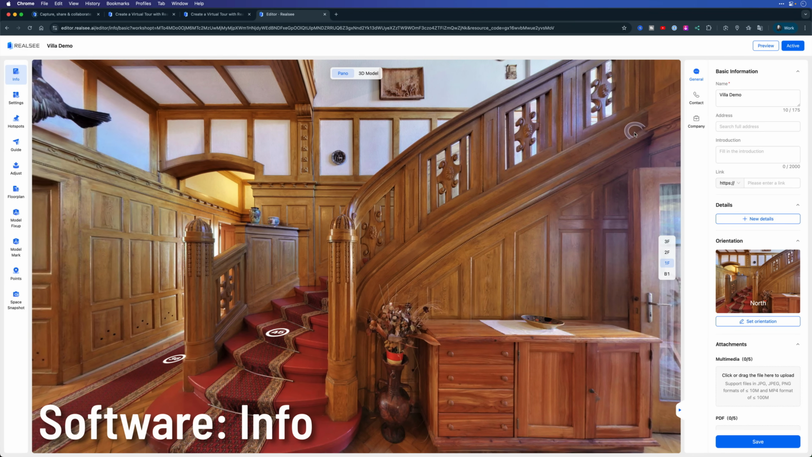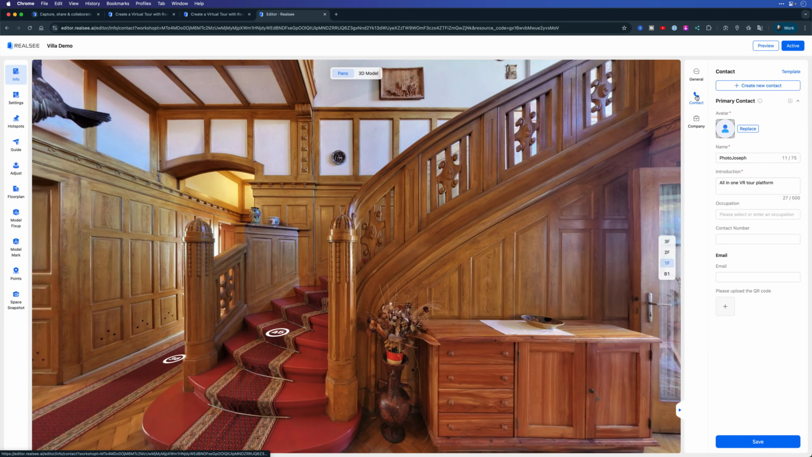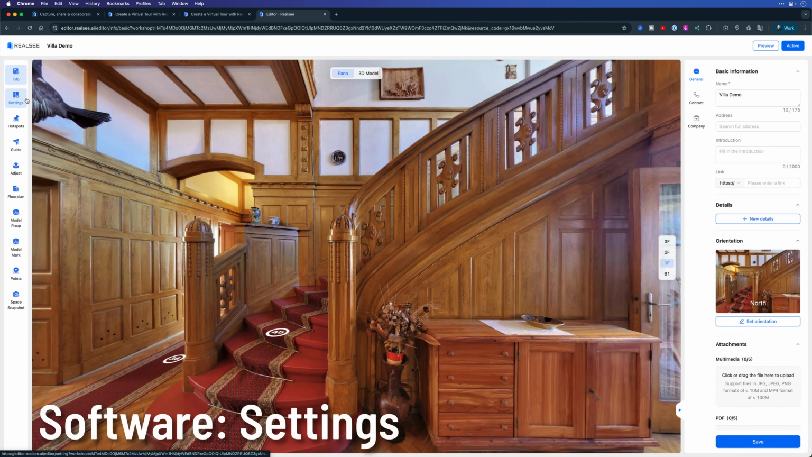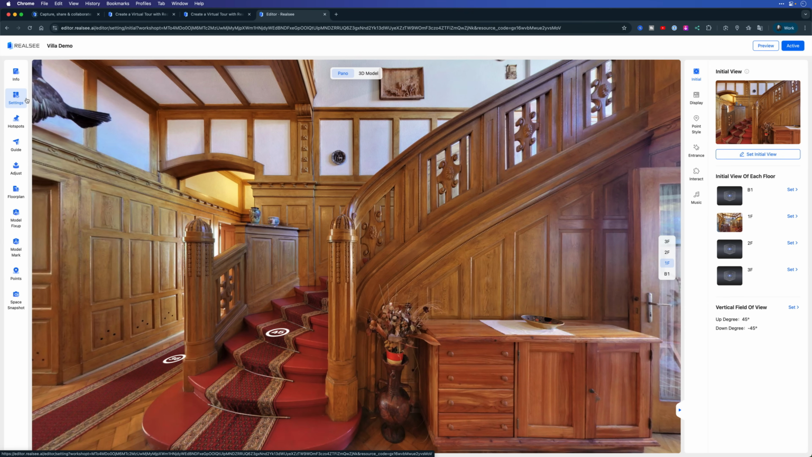Starting off with info, this is basic information about your project. It includes a lot of information that will be published for anyone viewing the project, so they can immediately from here see the primary contact information and so on about the realtor. But let's jump into the project itself. Going into settings. From here, one of the things you have is an initial view of each floor. Now, you'll notice here that it is currently labeled as B1, then 1F, 2F, and 3F. We'll be changing those later.